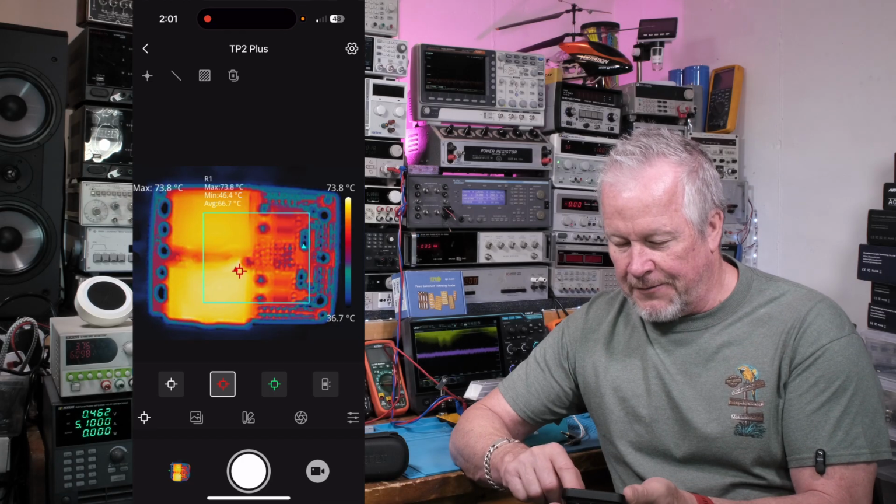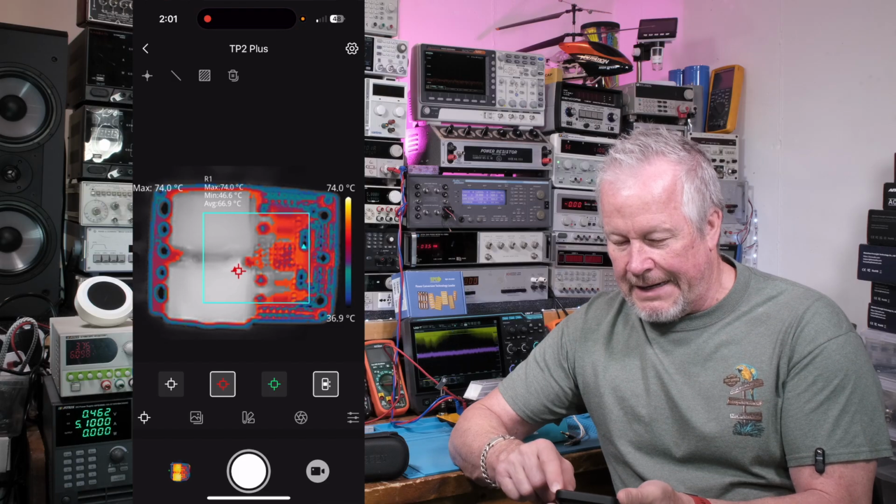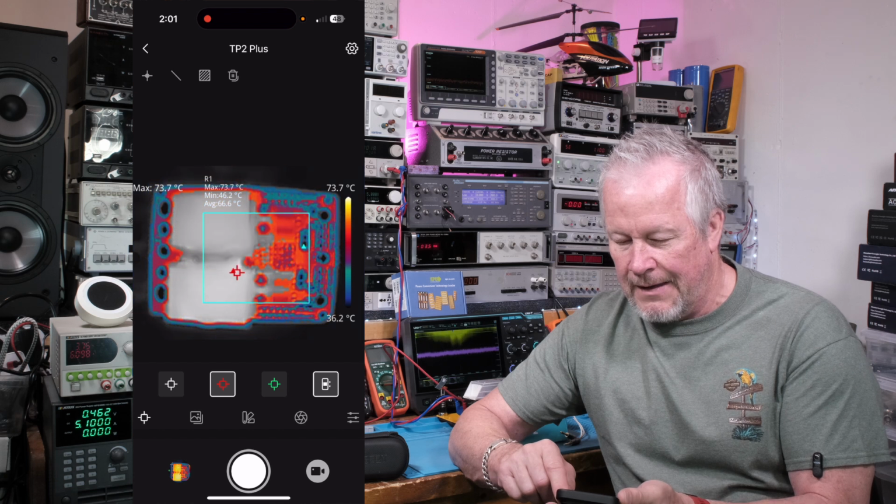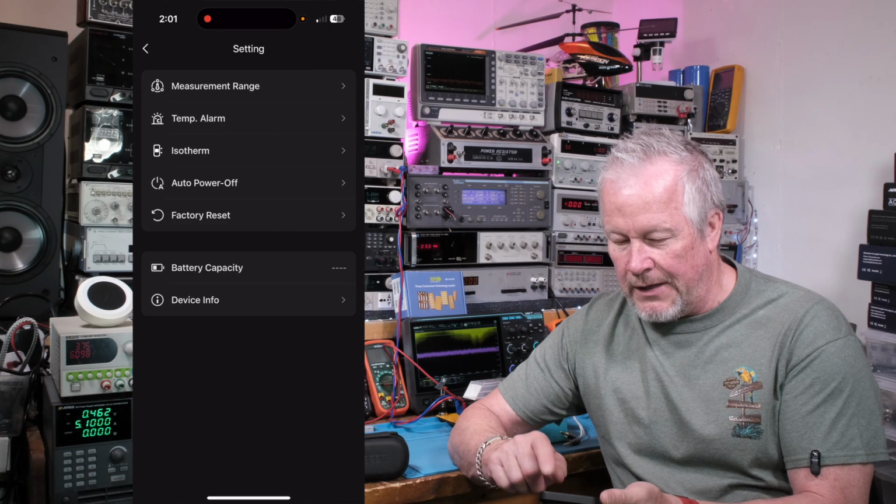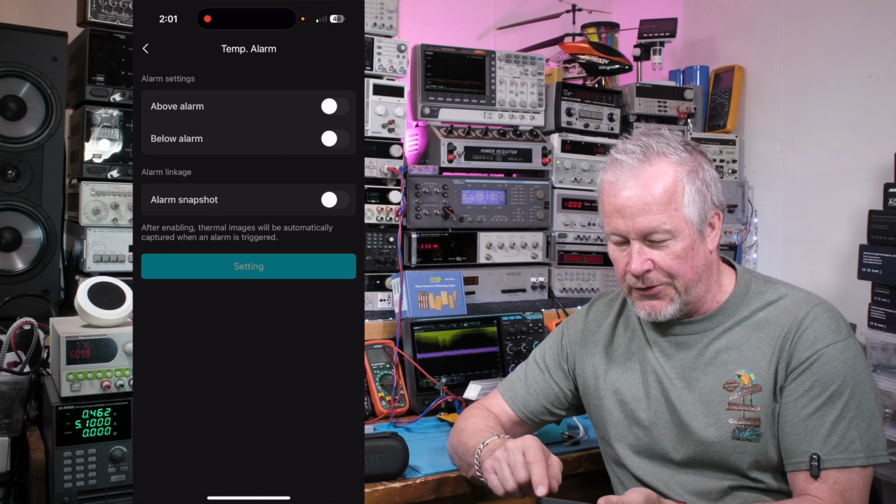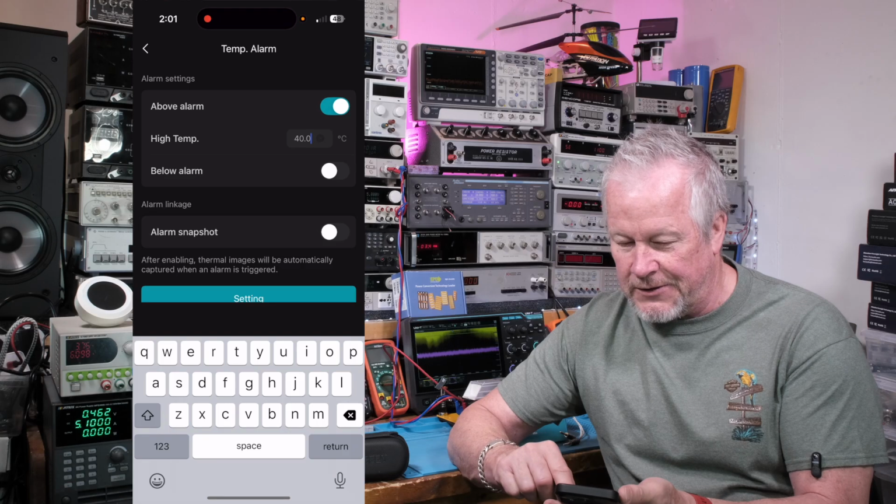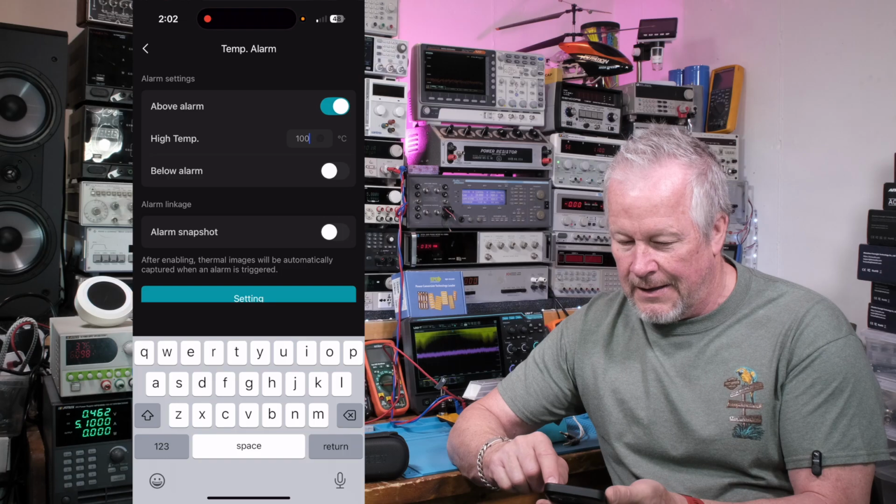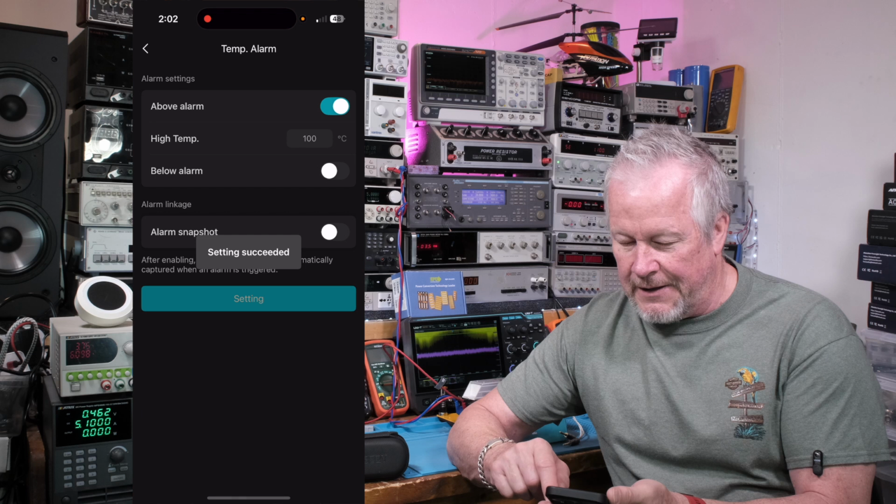Okay? Now, off to the far right, there's this thing called isotherm on. Now, what is that? That is interesting, right? So, you notice how it changed the picture? So the hottest things, well, here, I'm going to show you. Up here in the top right, the gear, see in the menu here, I have an isotherm. I have a temperature alarm, which we'll just go through these menus. So above temperature, I'm going to set it for, let's say, 100C. Anytime I see anything over 100C, I want it to let me know. So I'll set that. And then below, I'm going to leave that off for now. And I'll just say, yeah, I'm good.